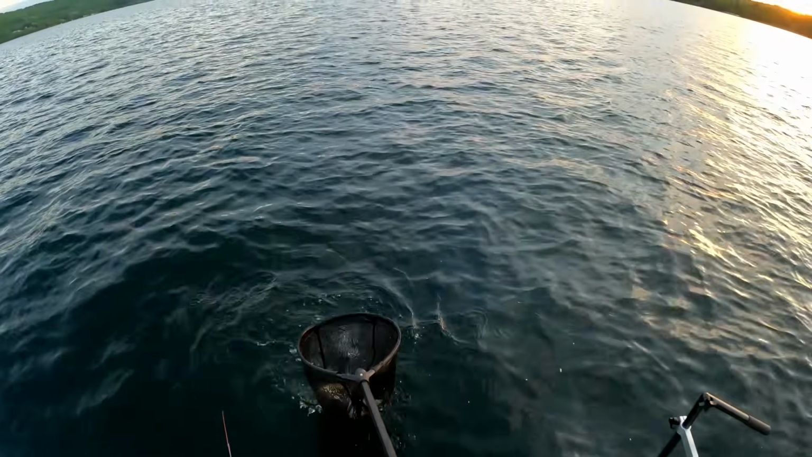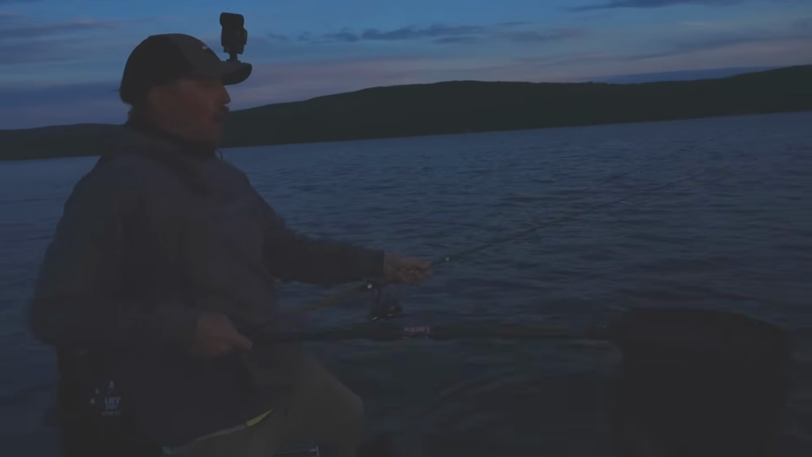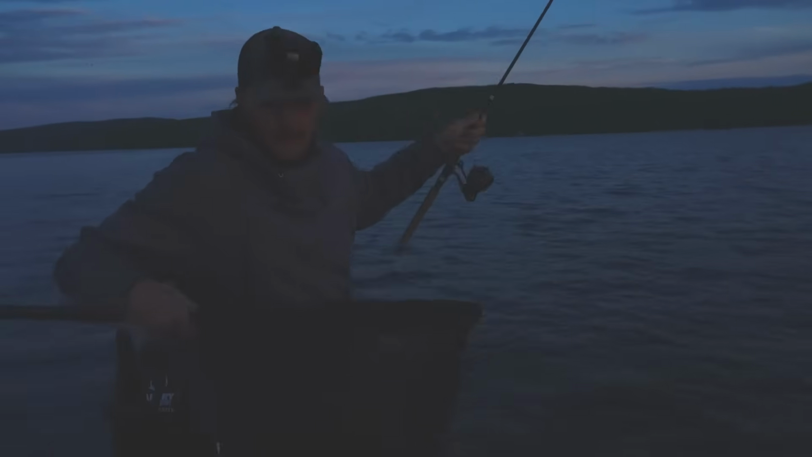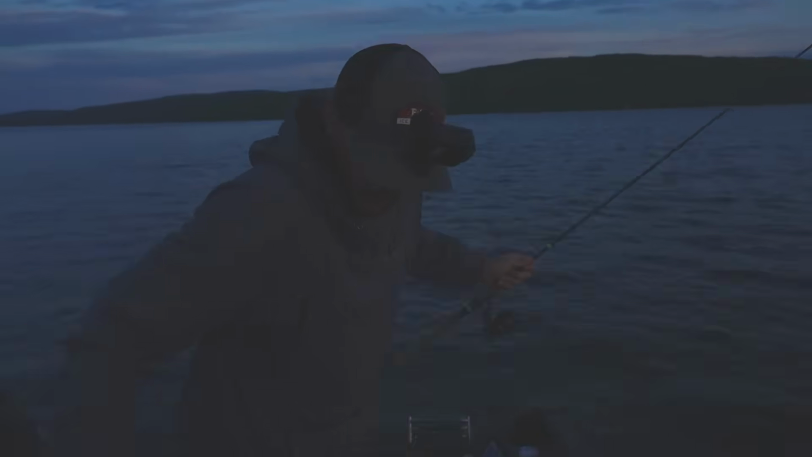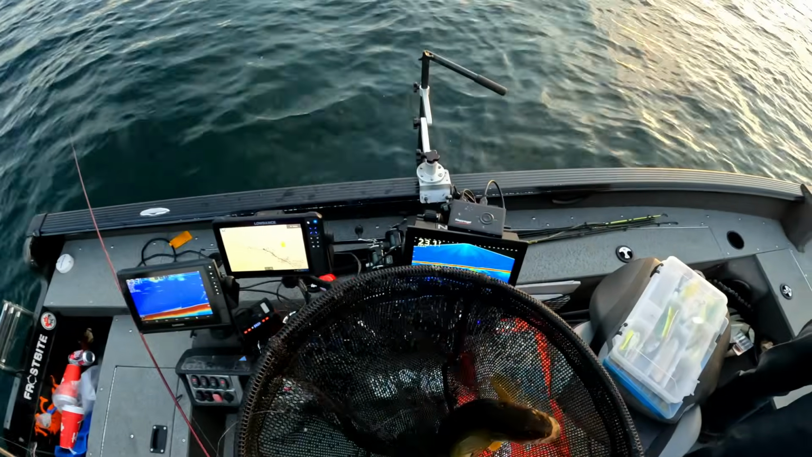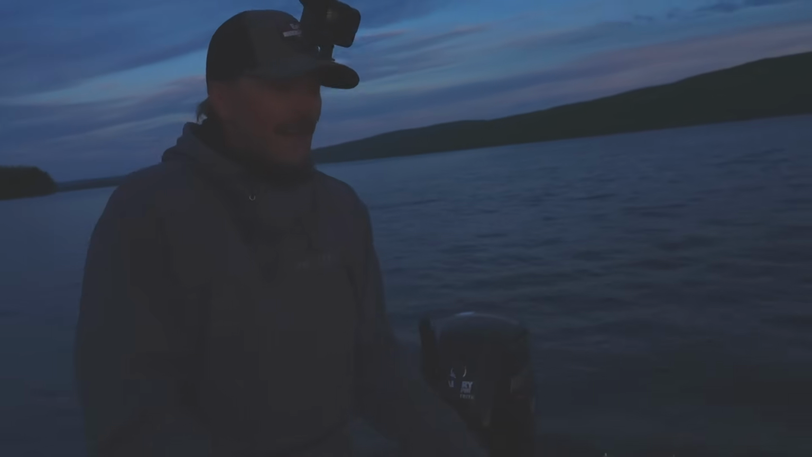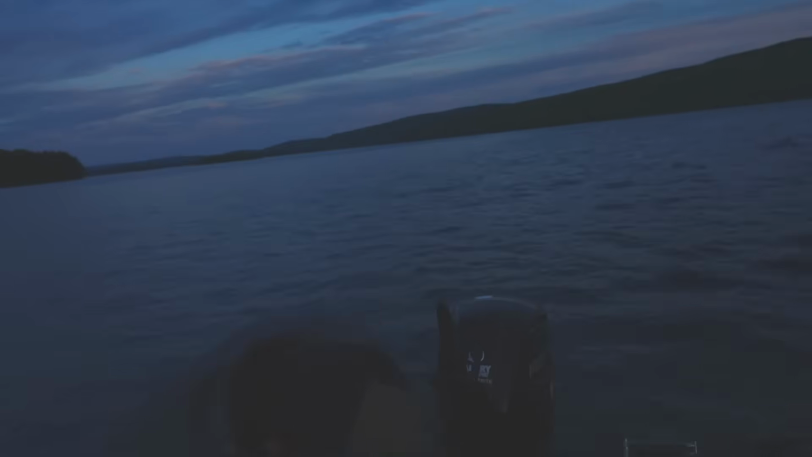Oh yeah, baby! To finish the night, we got a tank. Well, a tank for the day. That is a beauty walleye. Head spinner and the minnow combo sealed the deal. Sun went down. I said, Randy, we're gonna get one more.